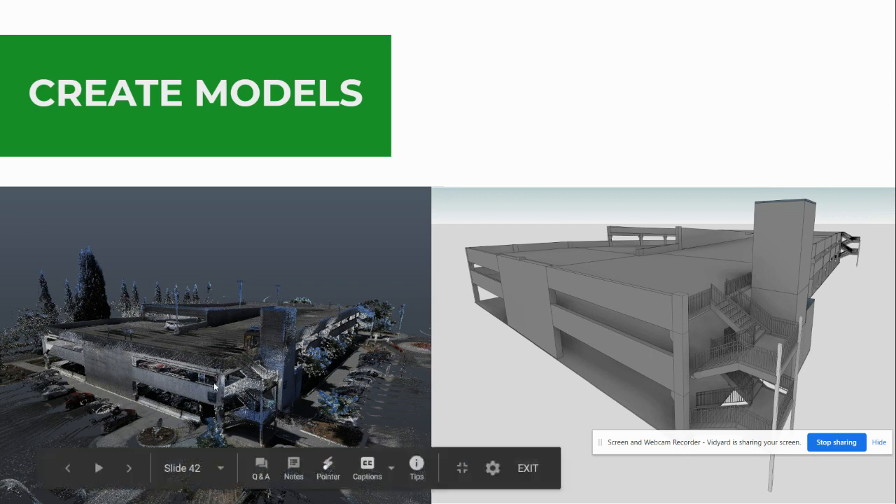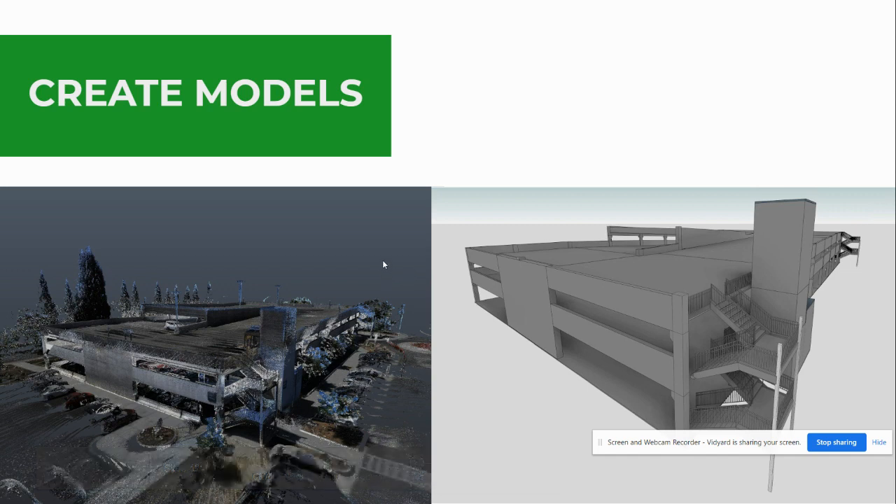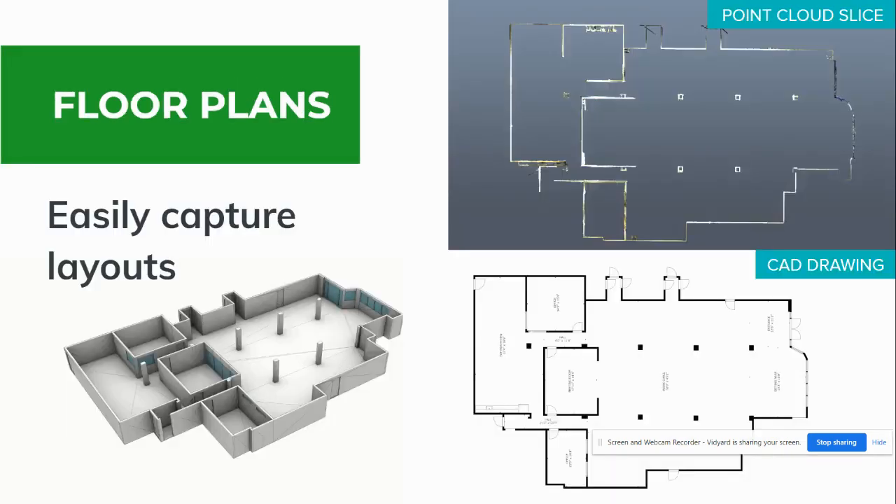Just capturing a scan and bringing it into Revit, creating a model from that is still one of the most common use cases. People just creating models of environments. This is a parking deck. Sometimes it's not even 3D models. Sometimes it's just 2D floor plans that give people what they need.